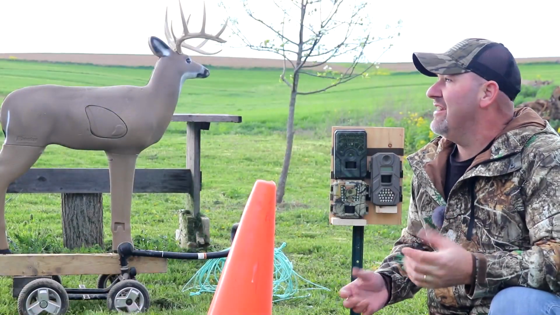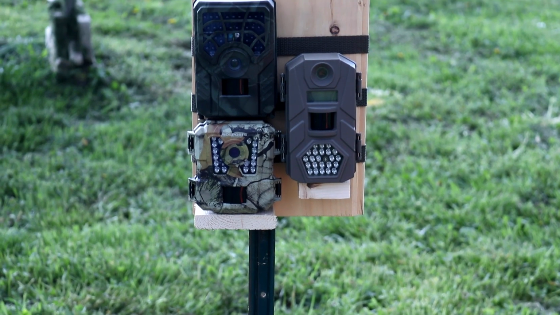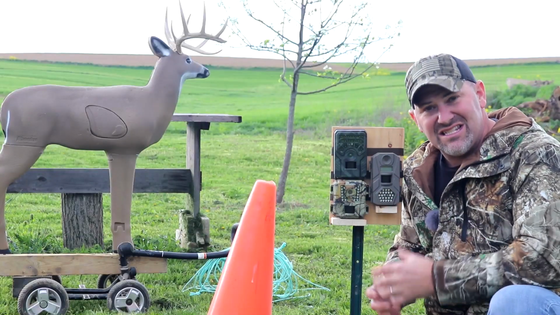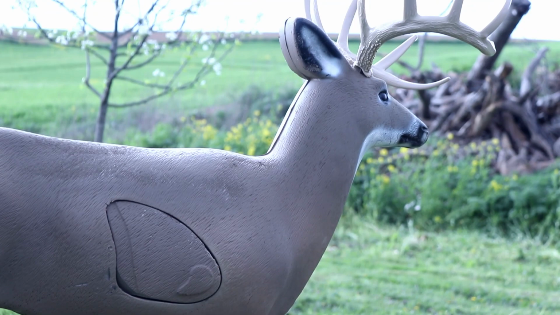So I made it outside here. I hope you can hear me. It's got to be about 15 to 20 mile per hour winds. I got the cameras mounted here as closely as physically possible. I tried to keep the lenses as centered as possible. I have an orange cone there, and back there is definitely a farmer-rigged deer.